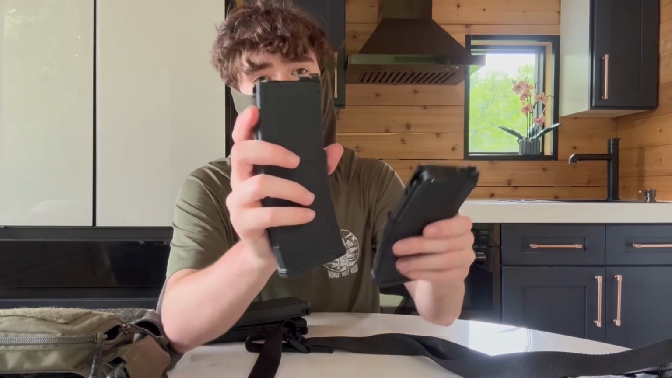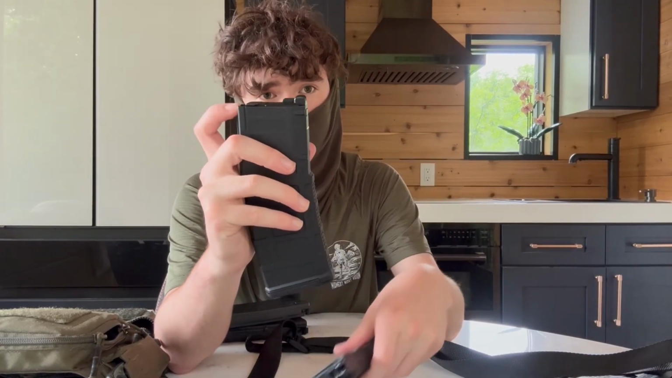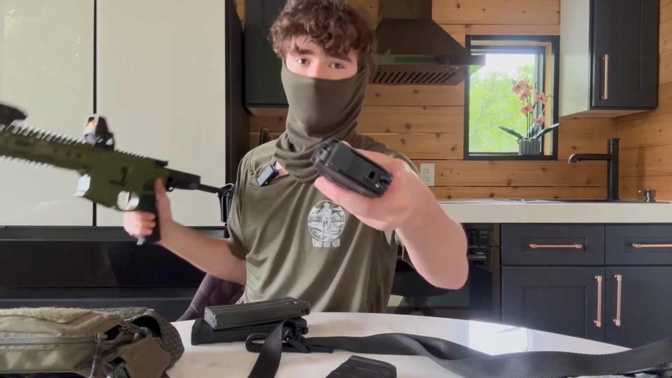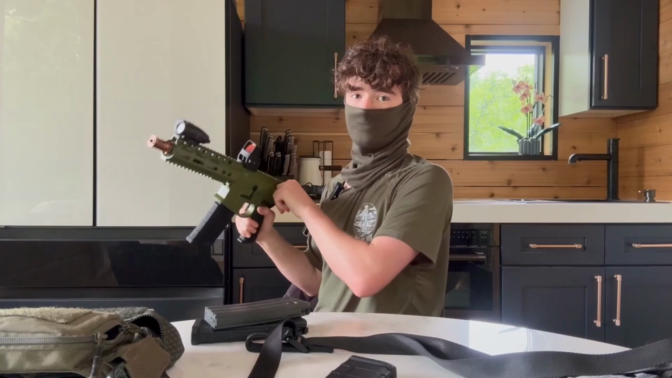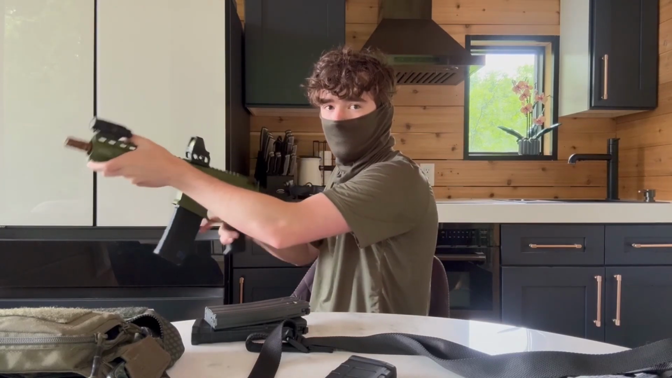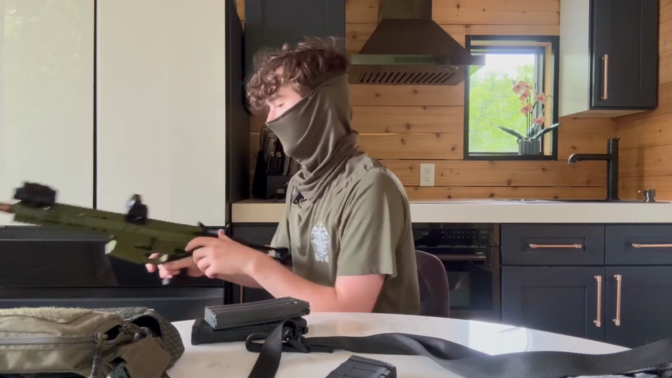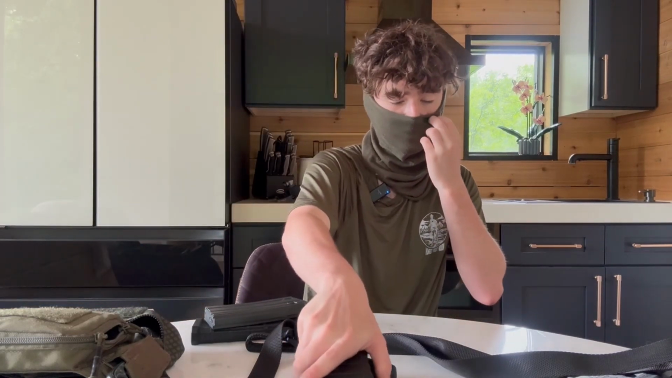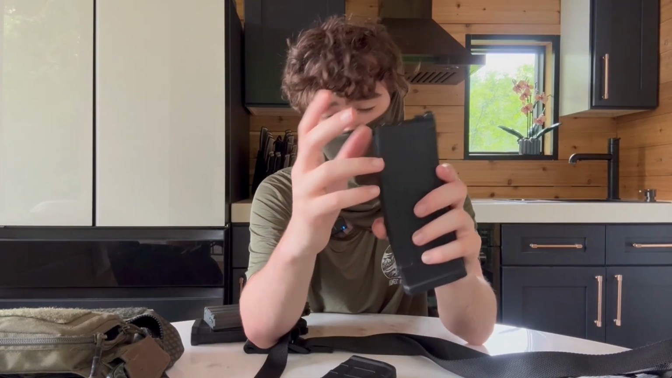I did take one of these and I removed the last round bolt hold open lock. And the cool thing that lets you do is you can dry fire inside without sending rounds everywhere. Like, that's kind of cool. So you're not afraid of shooting a BB into your wall. You can just remove the spring that holds up this thing and it will let you cycle.